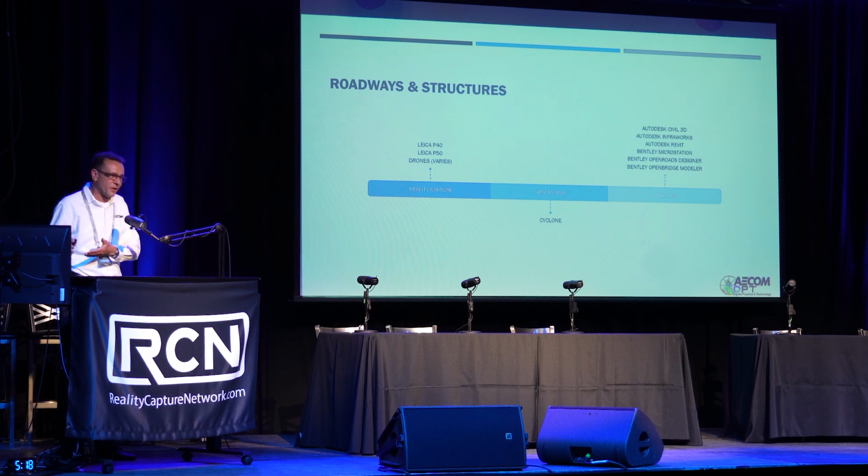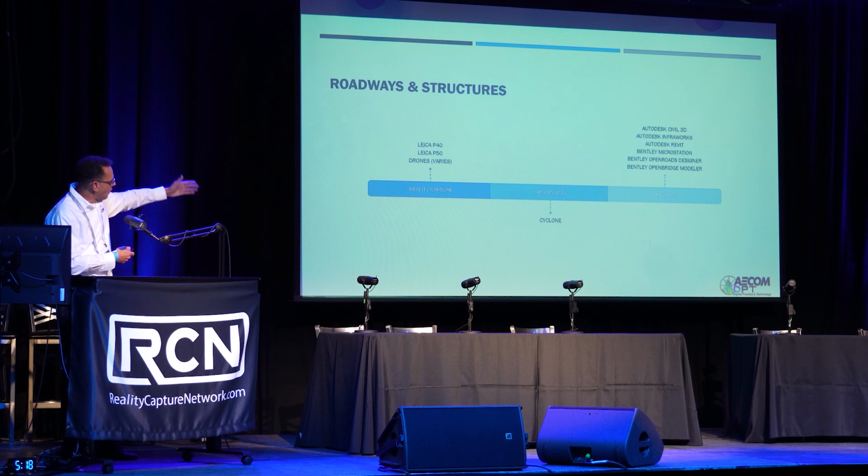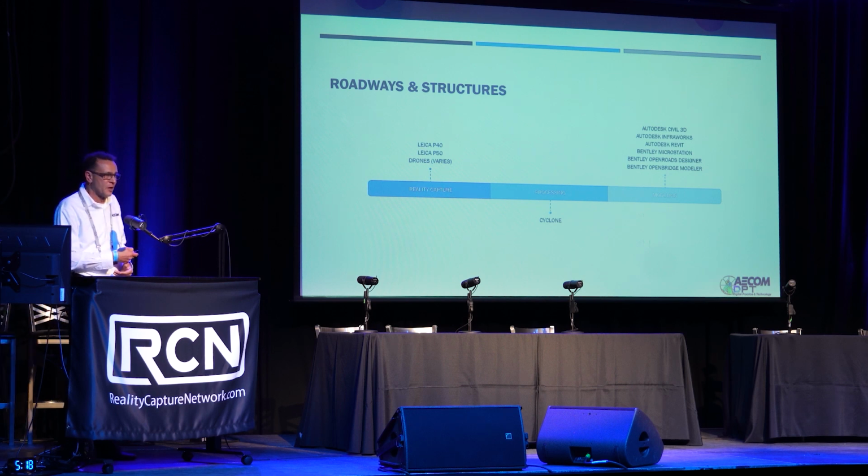We do that with a partnership with Mitsubishi with their mobile mapping system, which can take information down to 3mm cracks up to 60 miles an hour. We incorporate that data and that information, again, geospatially referenced, and then supplement that with terrestrial scans. Our final output is Civil 3D, InfraWorks, Autodesk Revit, and then the Bentley products, MicroStation, OpenRoads Designer, and OpenBridge Modeler.